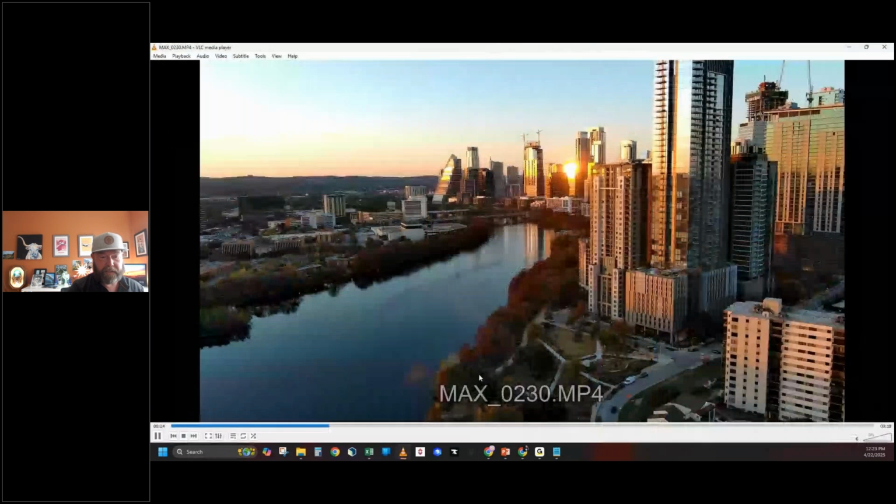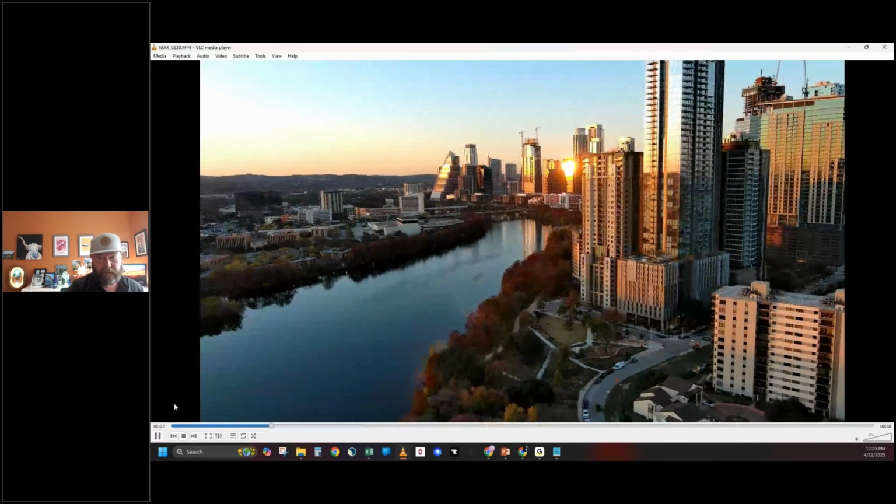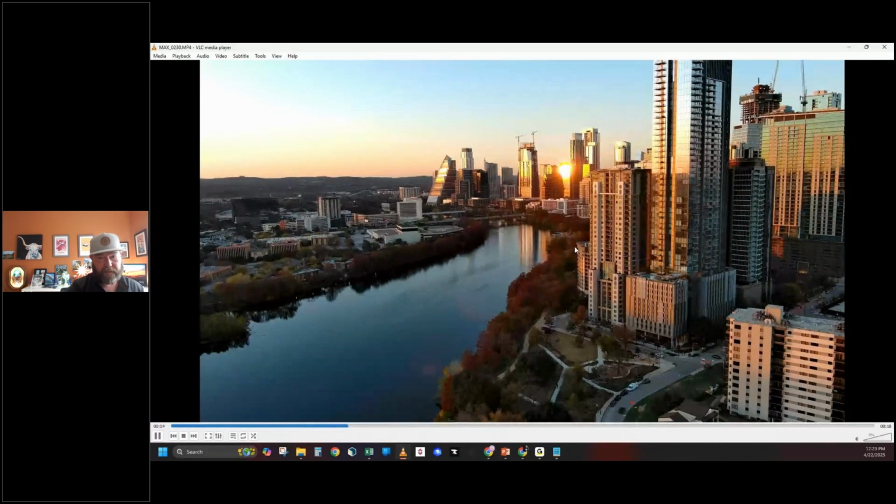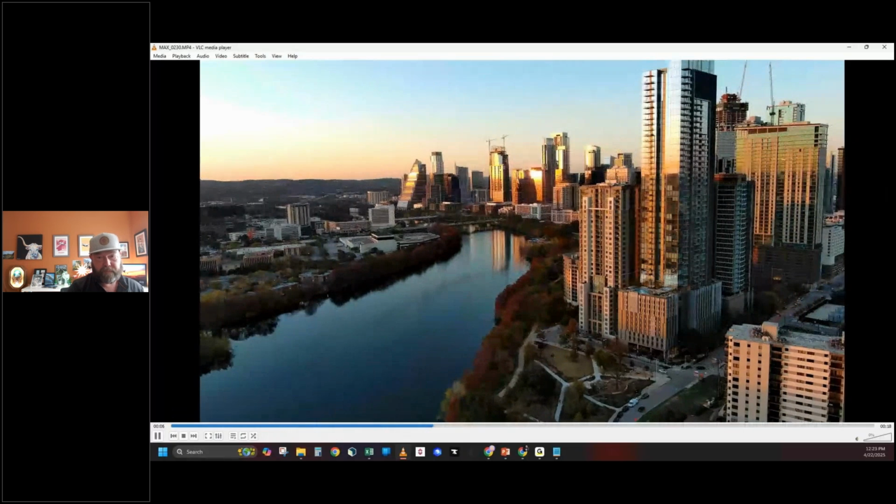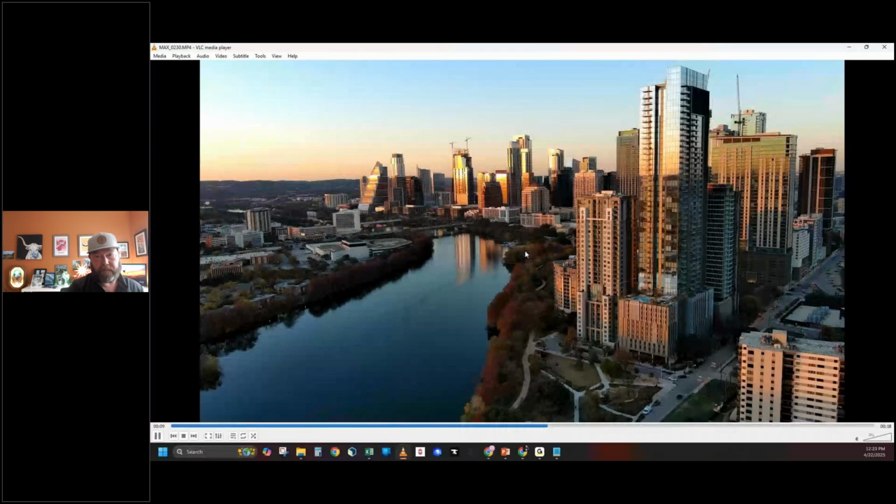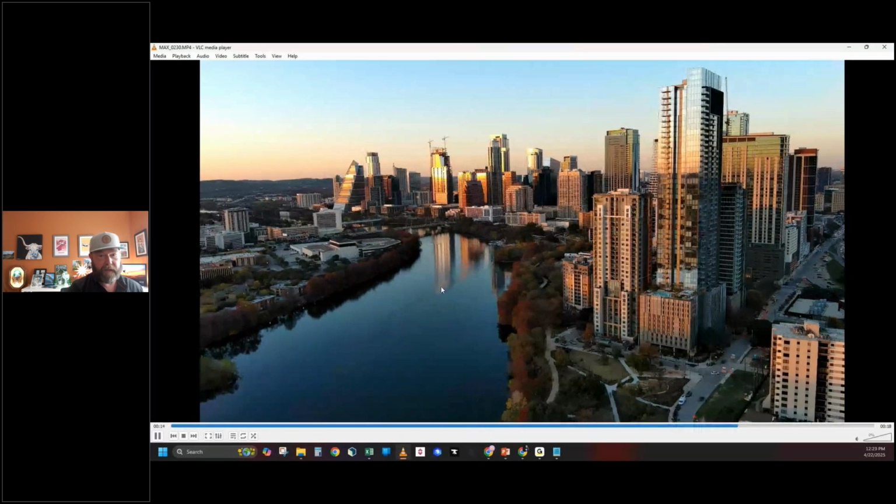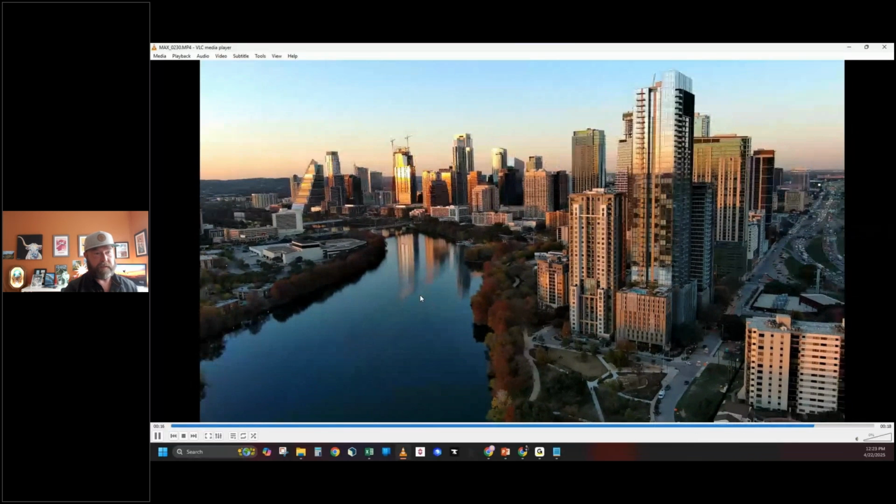So this is actually just a shot of Austin. The quality of their cameras is really good. And they also have a non-thermal 640. There's also other Autel drones. They have other products. They have a Dragonfish, which is more of a fixed wing aircraft, if you will.